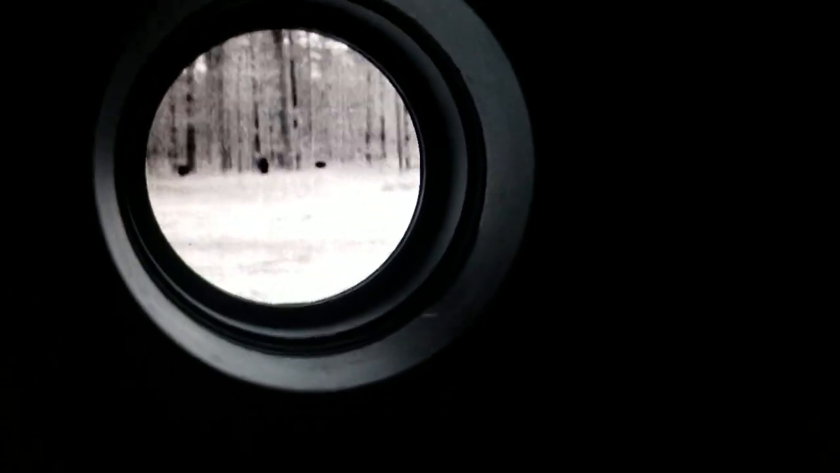You can see them. If I zoom in, I'm on 1.7. If I zoom in on 2, look at that one. It's way back in there right there. Look at how well you can still see him, how well that shows up. He's got to be pushing 75, 80 yards. Even behind all that brush, you can still see him clear as day as that black blob, and how well that would benefit you.